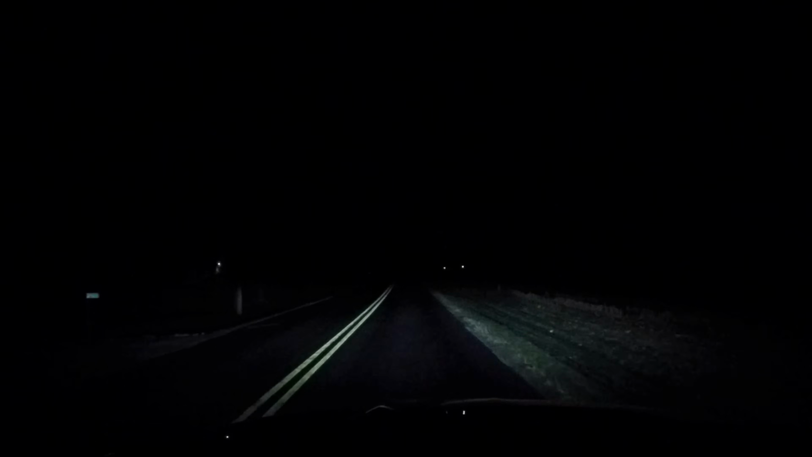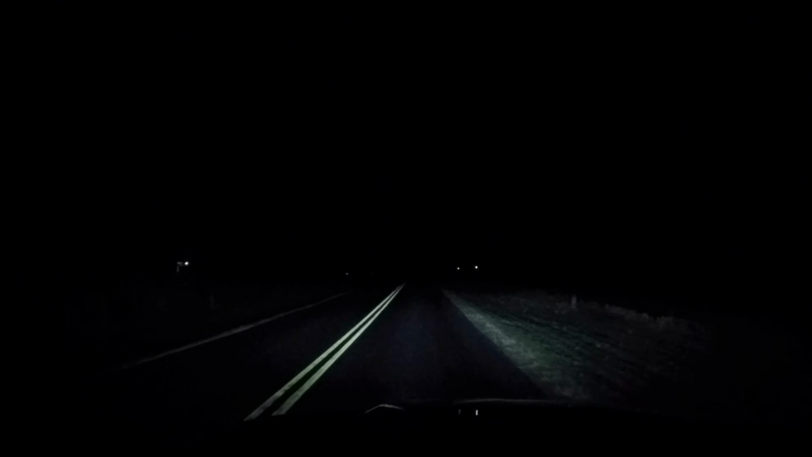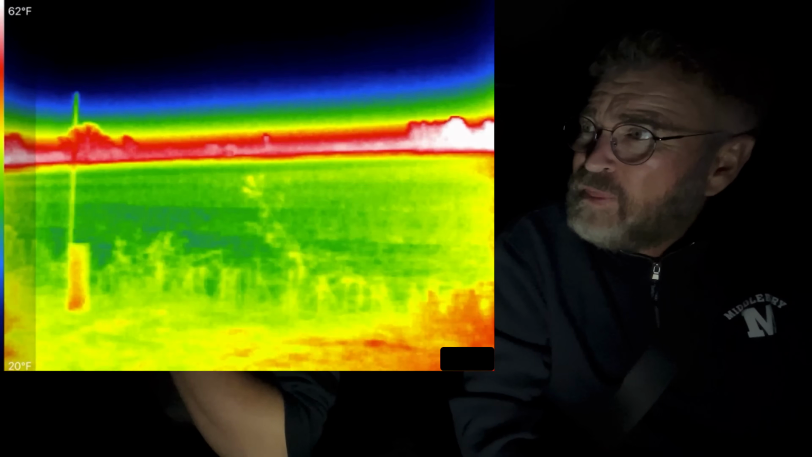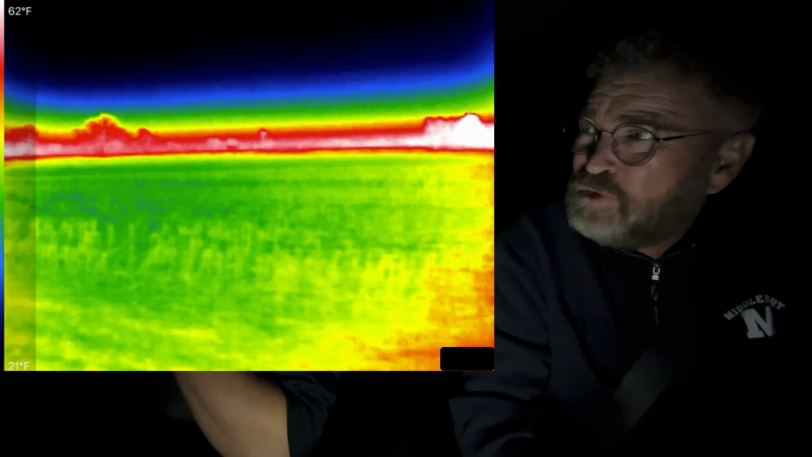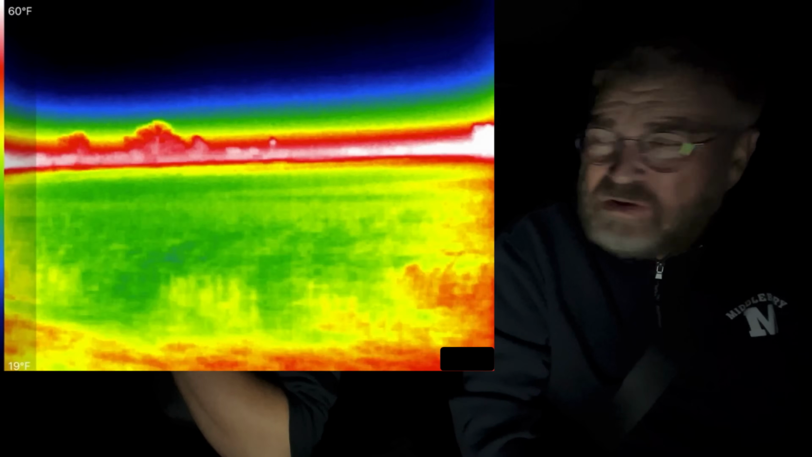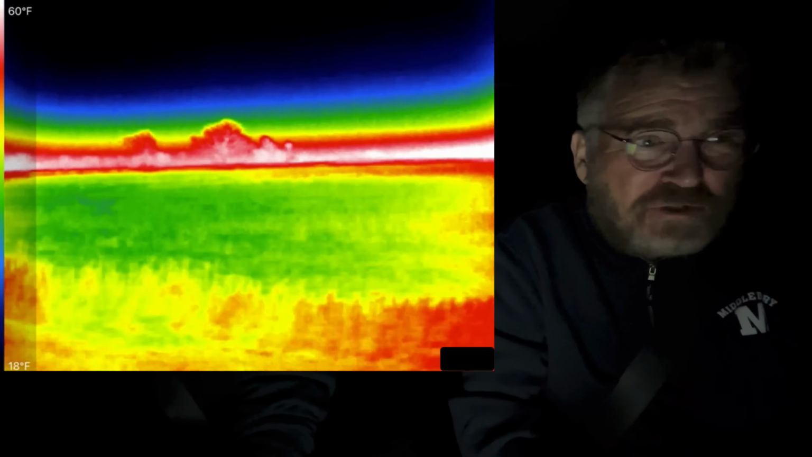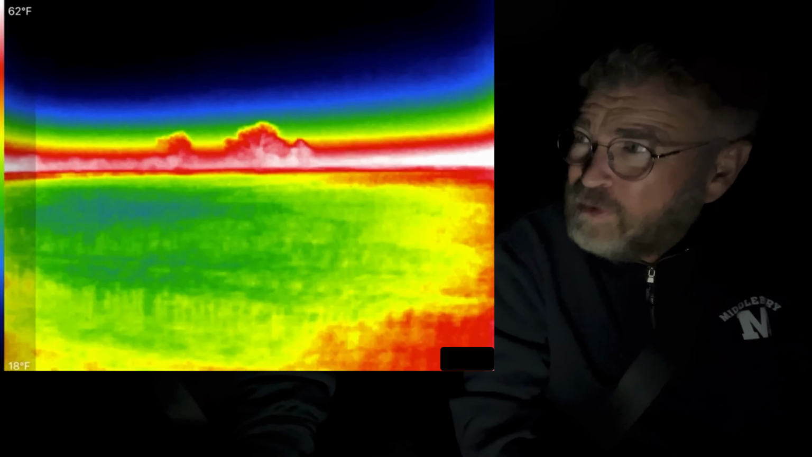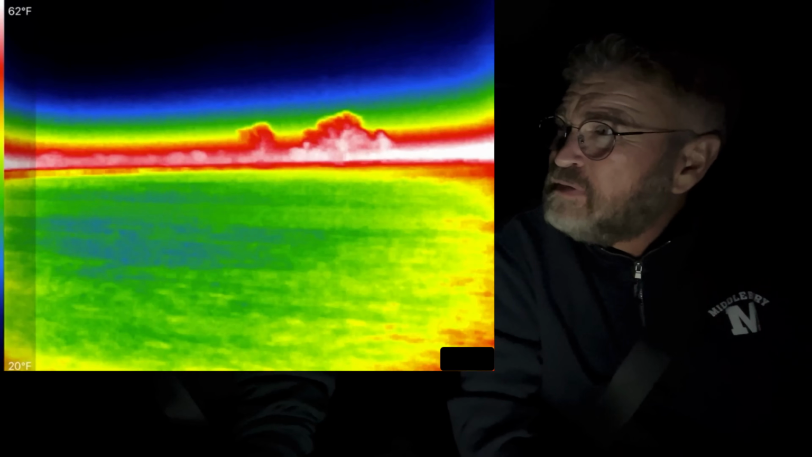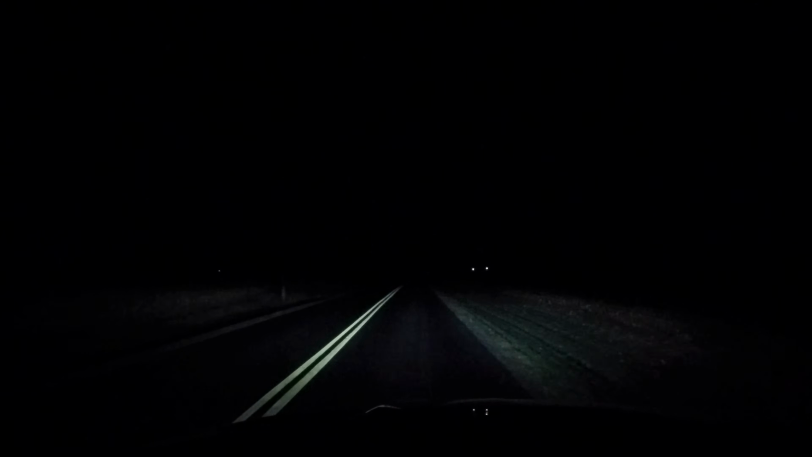Now these thermal cameras I have a lot of experience with from my Arctic expeditions, and they are very, very sensitive to heat differential. In fact, within 0.1 temperature differential, it's going to start to paint. Not 1 degree differential, 0.1 typically on many of these. And nothing out there, huh? Do you see anything? Nothing yet.